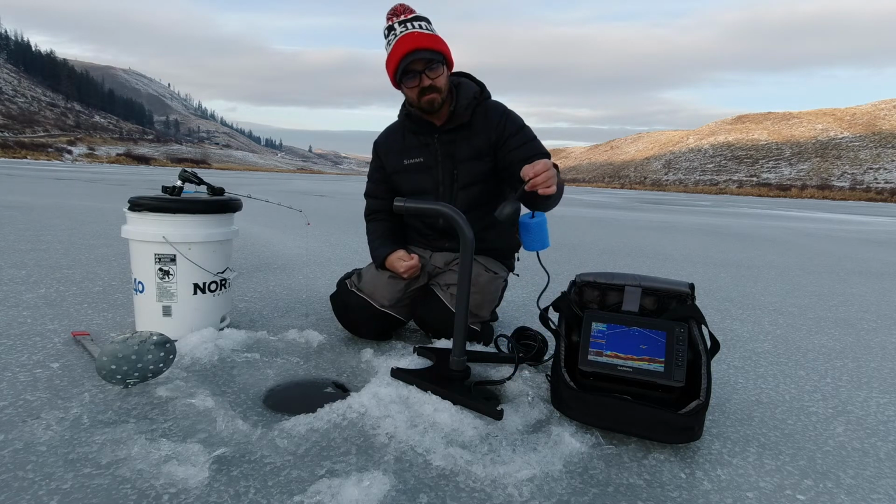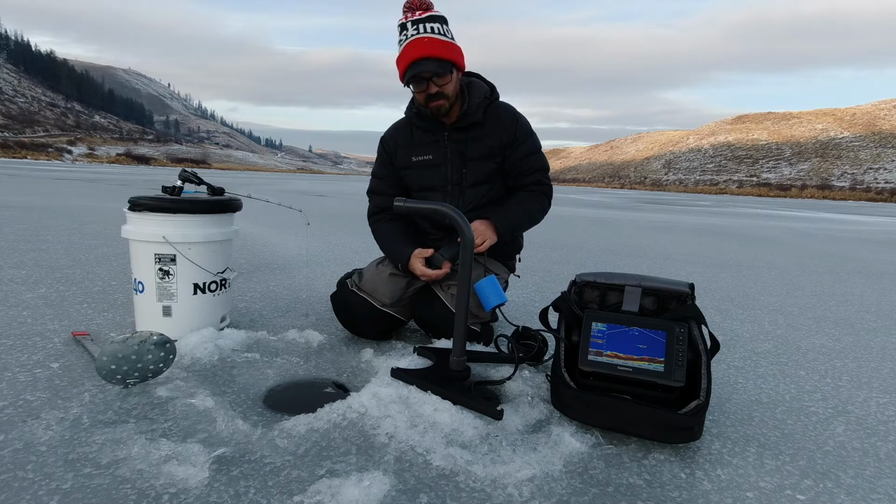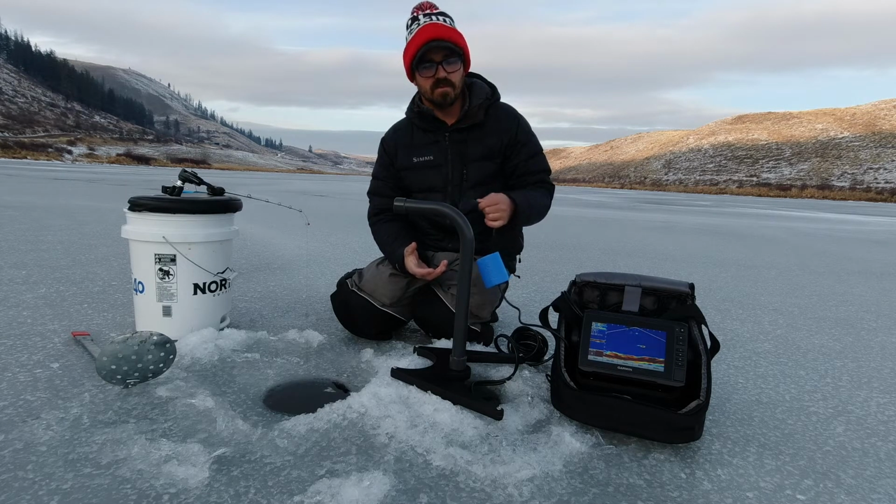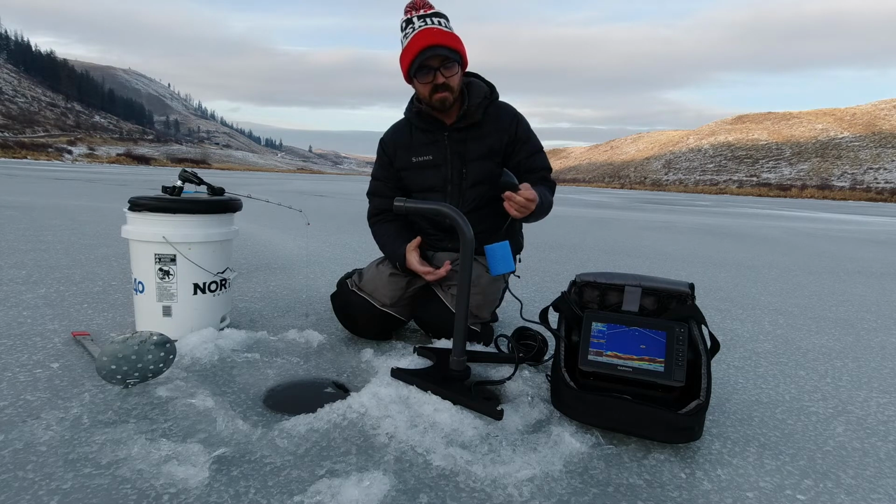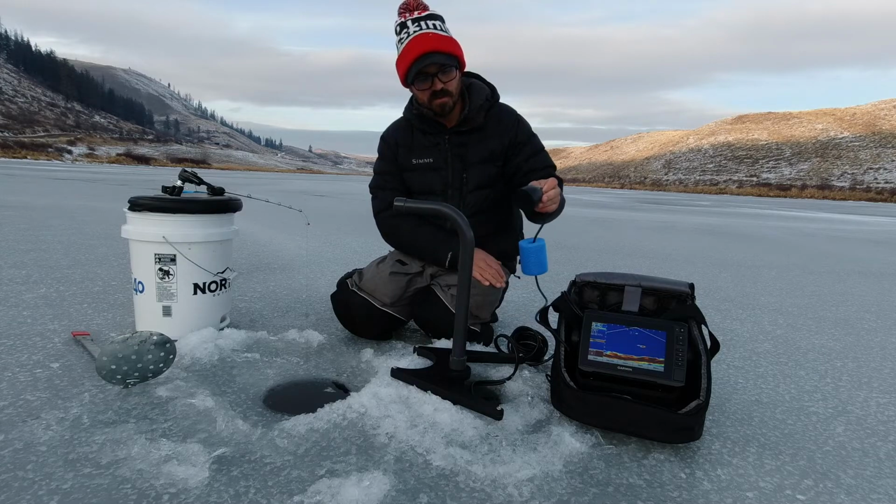Additionally, I tried just the traditional sonar on here. It's absolutely great. Very clear image, and just as good as anything that I'm using with other fish finders. So it's nice to have that flexibility to be able to go to Panoptix or go with traditional sonar if you need to.